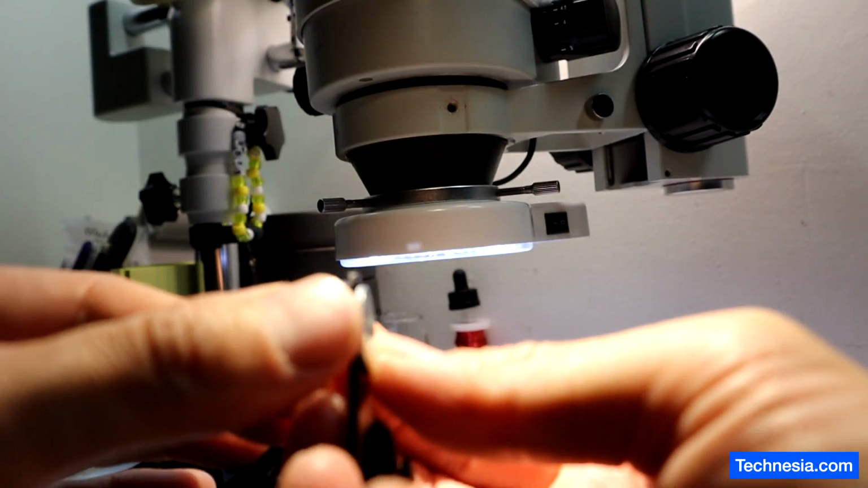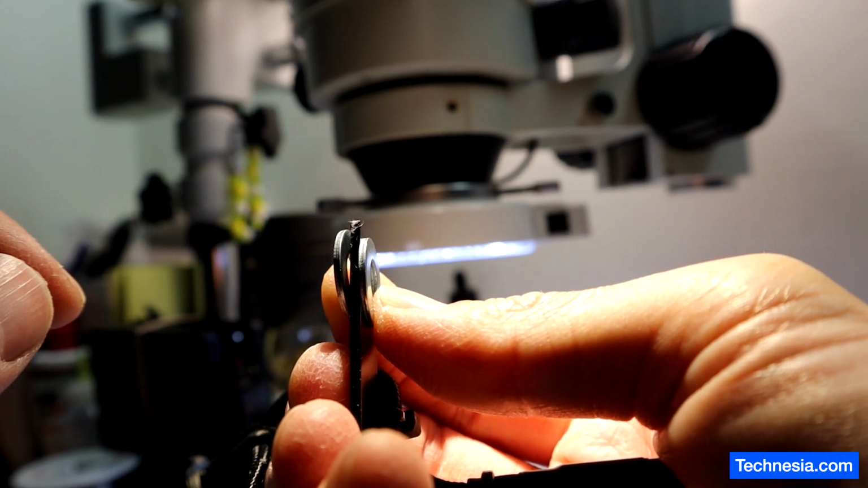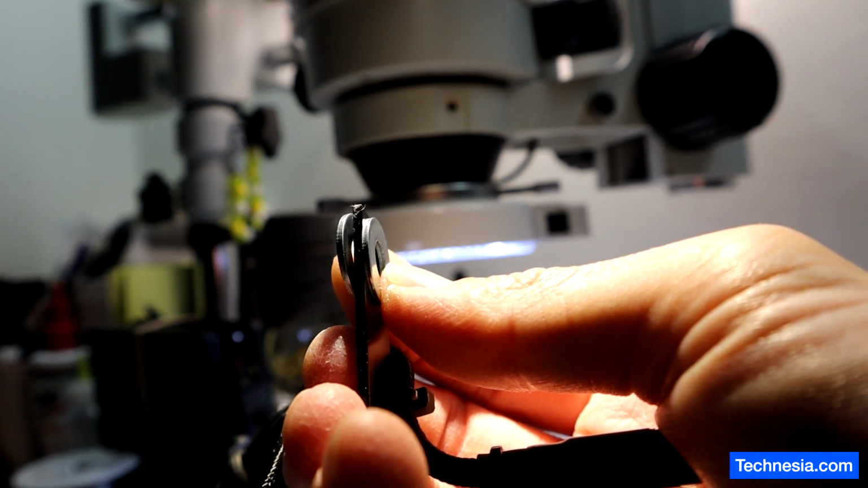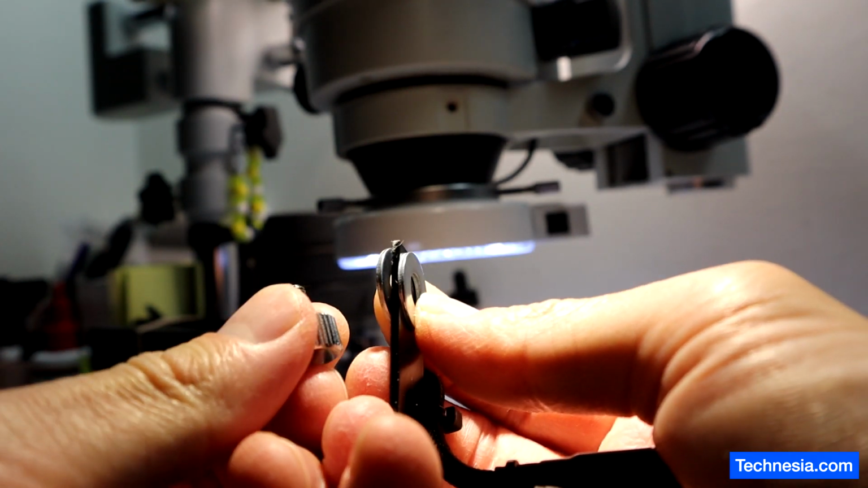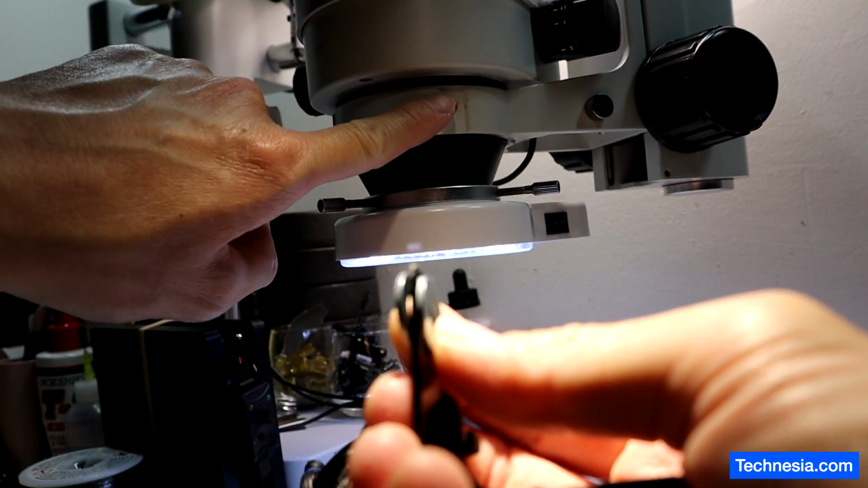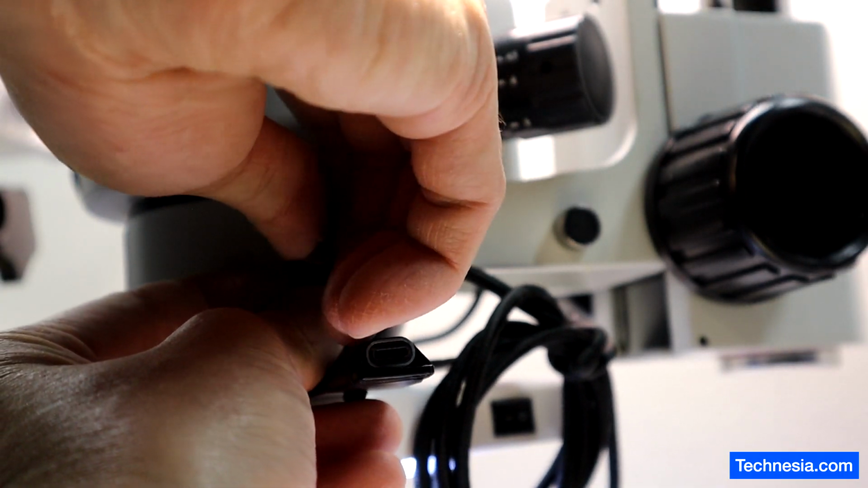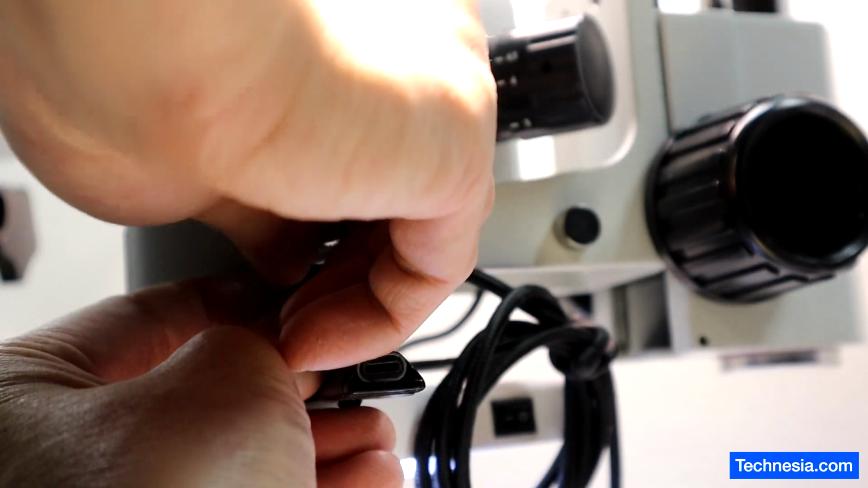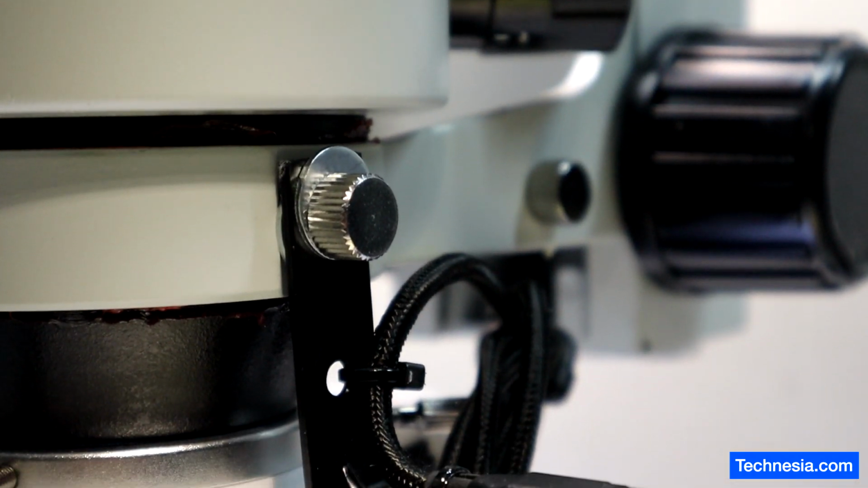So we are sandwiching this bracket with the washers. And now with the screw, we are going to screw this to the microscope. And there you go.